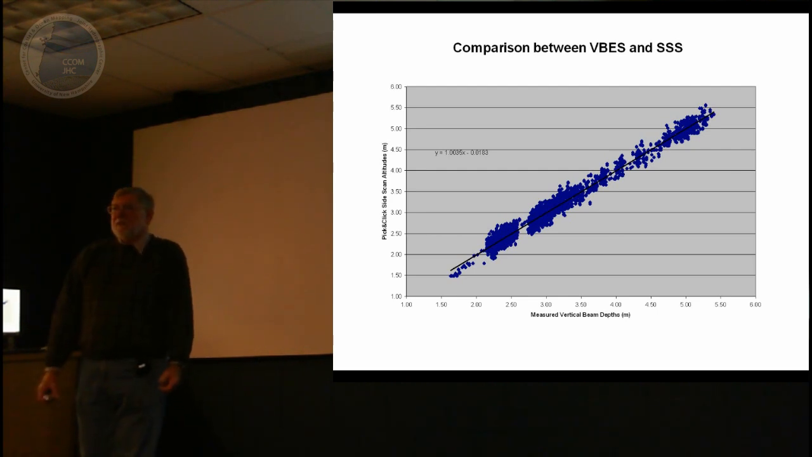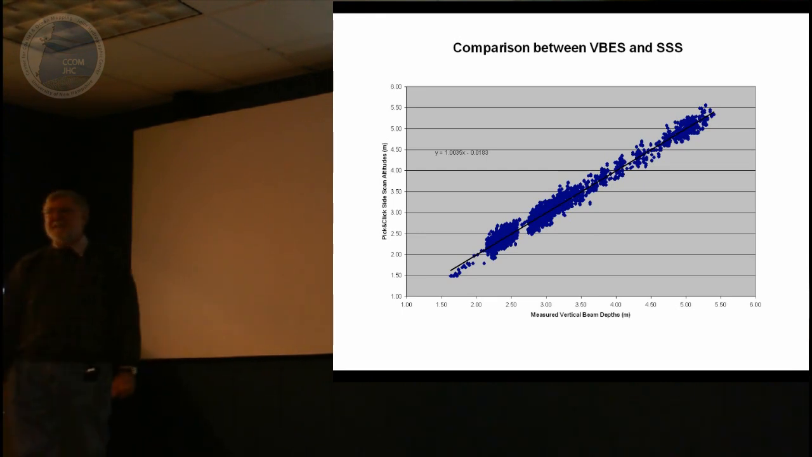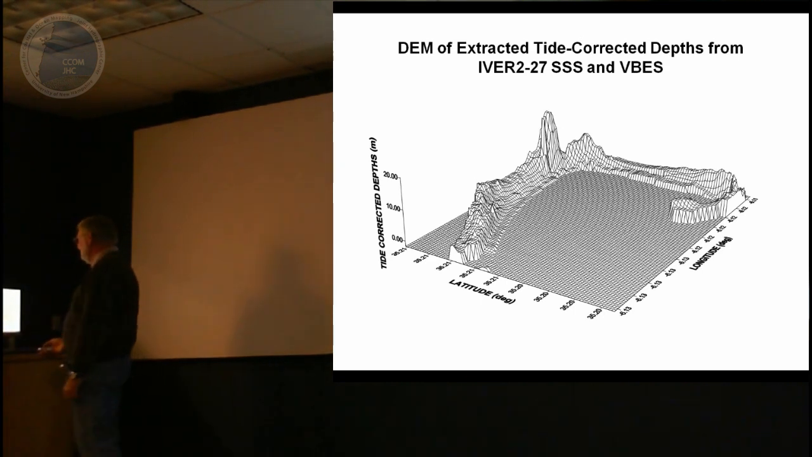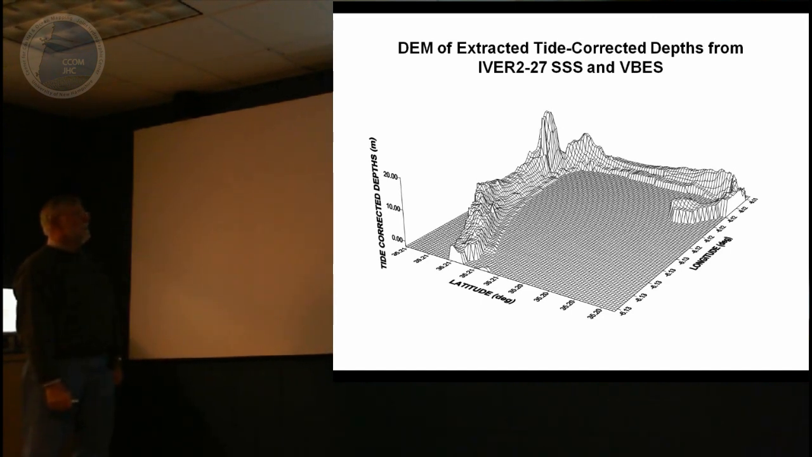However, that's not all uncertainty, because remember, I'm taking the difference between two random signals. Each one has a contribution to it, depending on how you want to partition it between those two. But nevertheless, at 11 centimeters, we said, nah, they're the same. Don't have to worry.